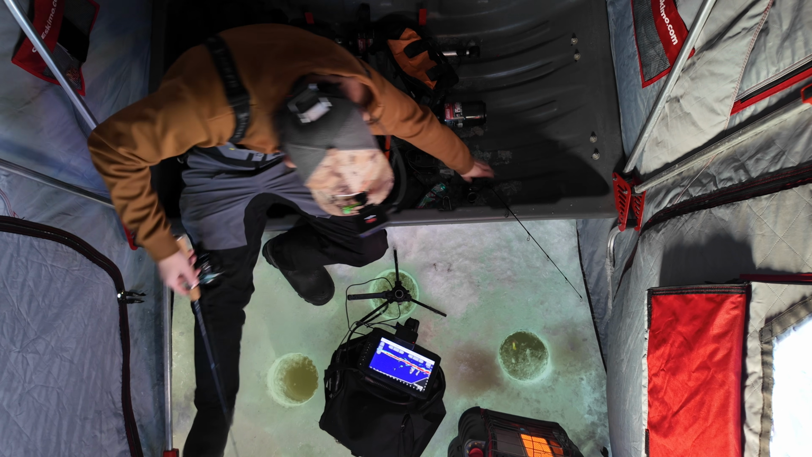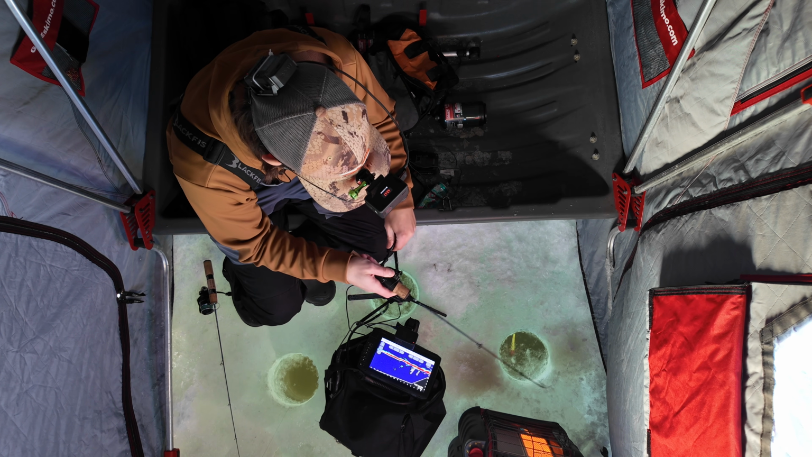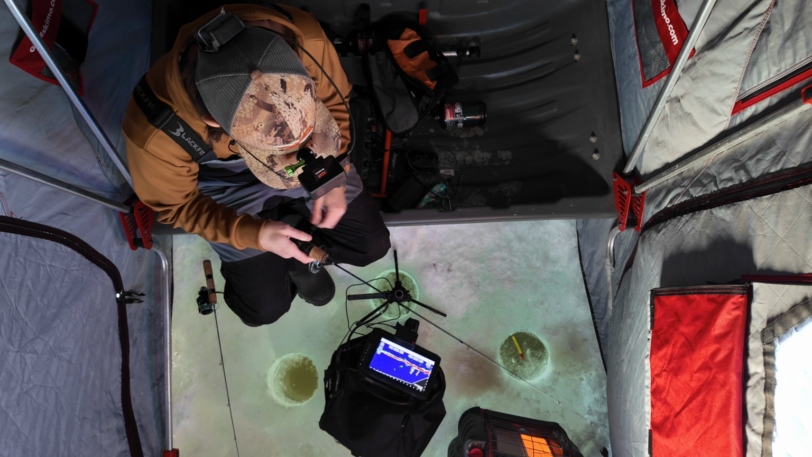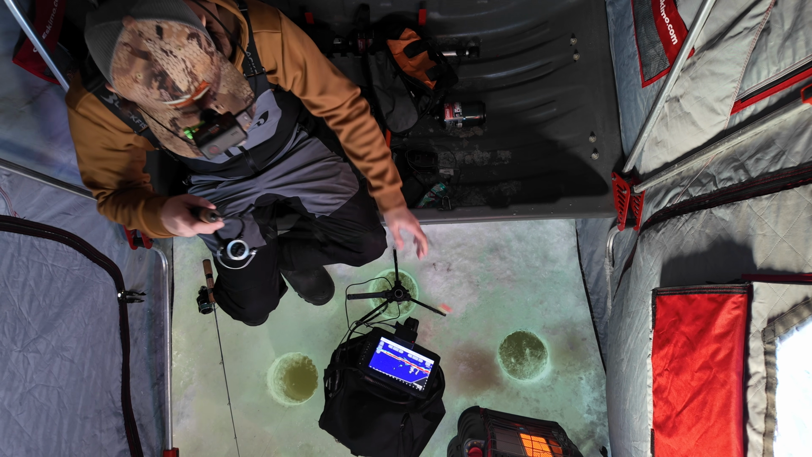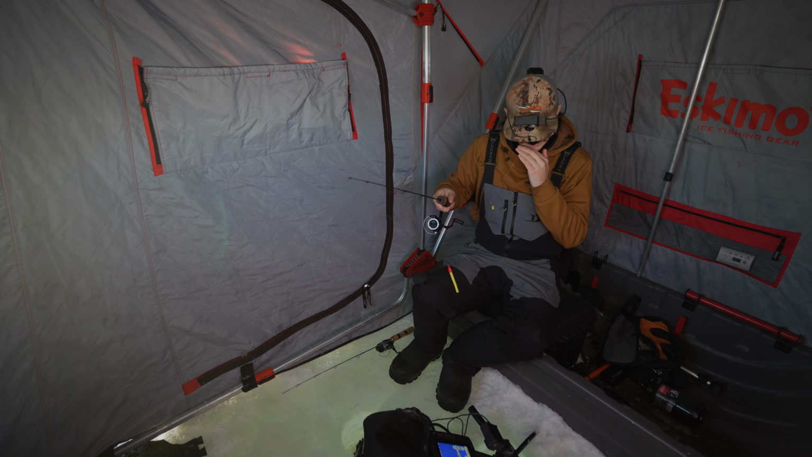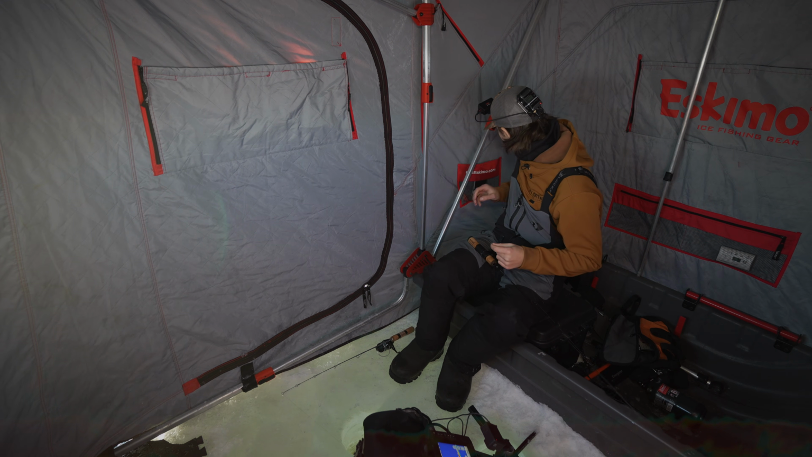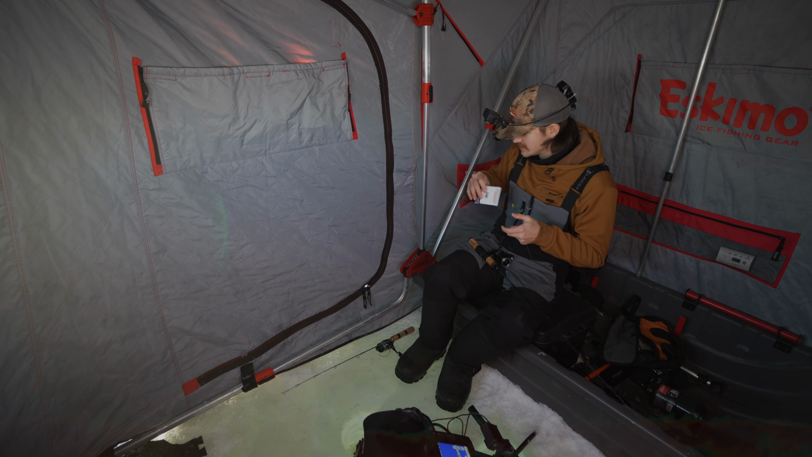Something's interested in the dead stick, yep. Stuck it on the tree. Yeah, broke right off. Oh man. Good sign. Definitely some big fish at this tree.